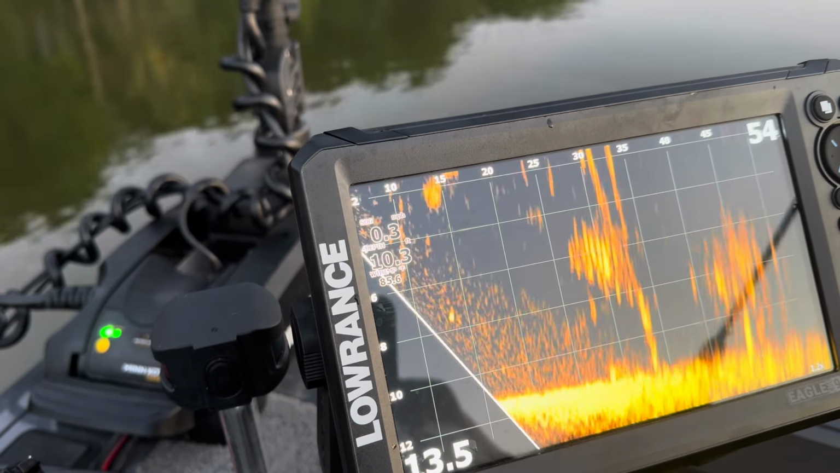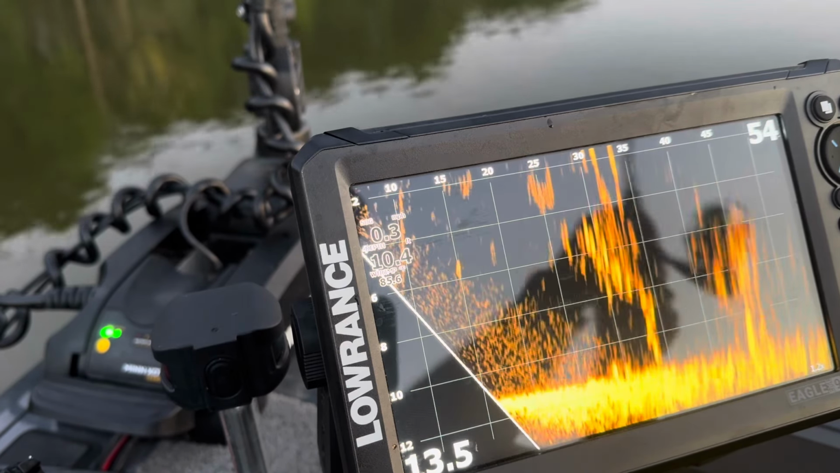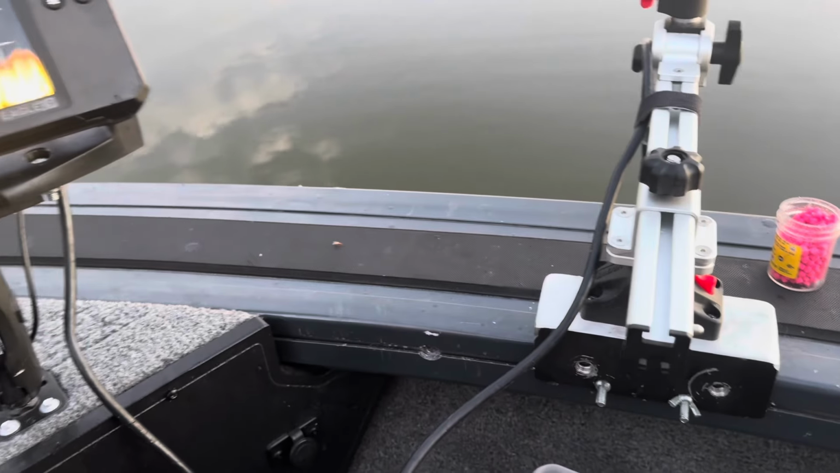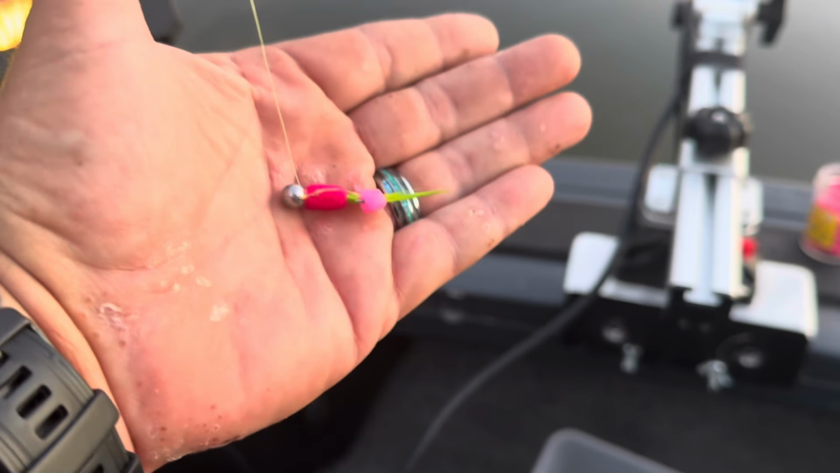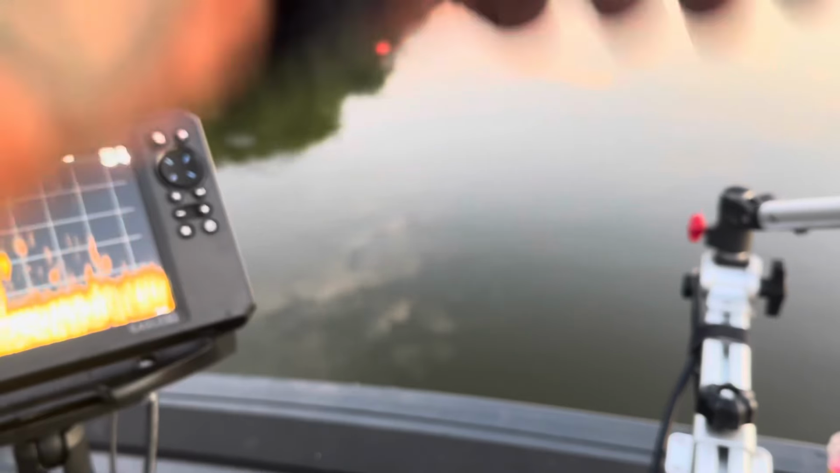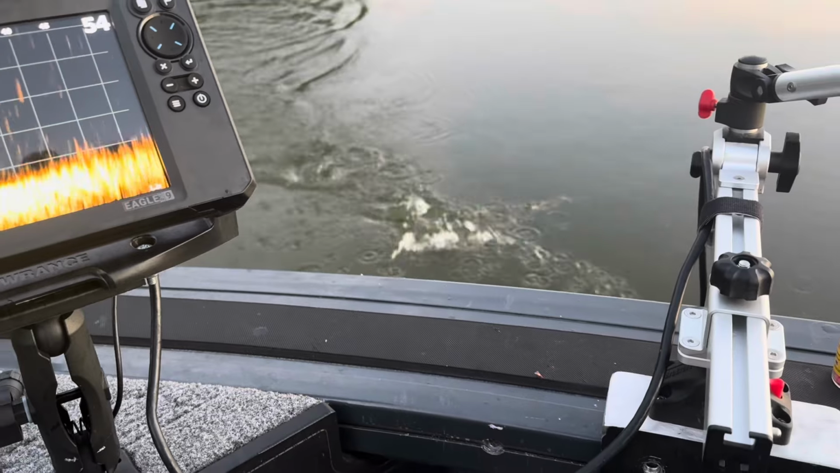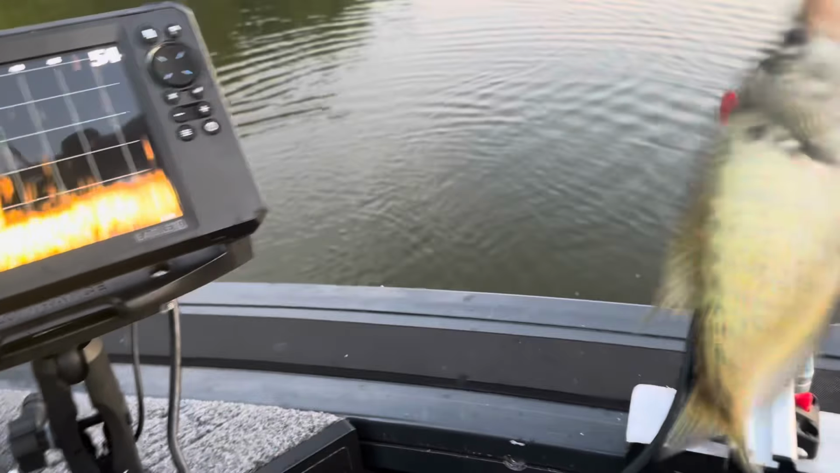So everybody that's afraid of this, that you can't set it up to actually be able to vertical jig, you can. I mean, there's tricks to this unit. I like this unit. Show you what I'm using. Here it goes, right here. Like day 7,000 of using that one right there. There we go. Oh, definitely not a keeper. I wasn't really going to keep any today anyway, but I mean, there it is.